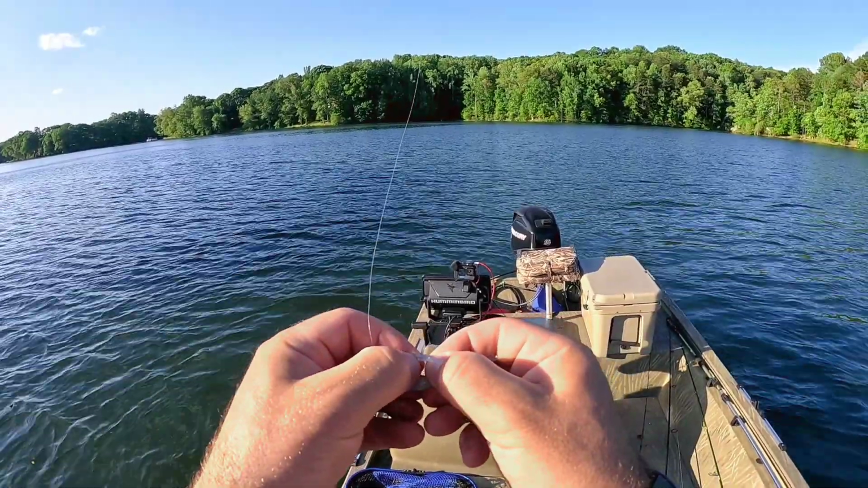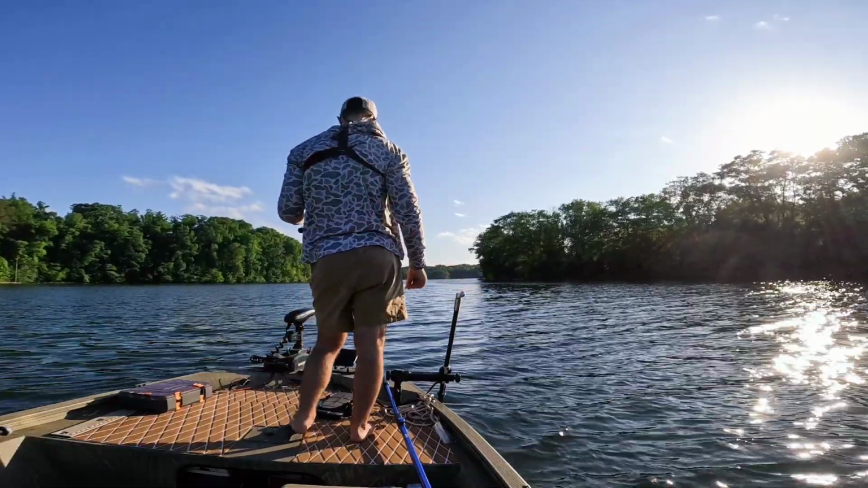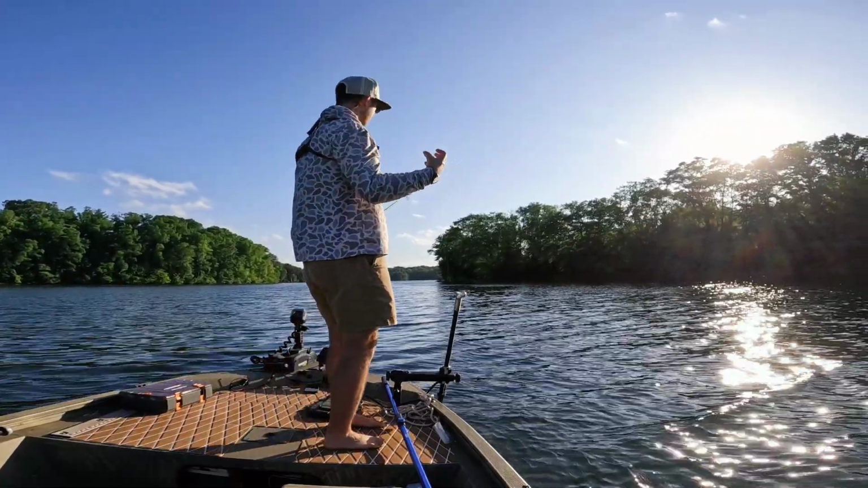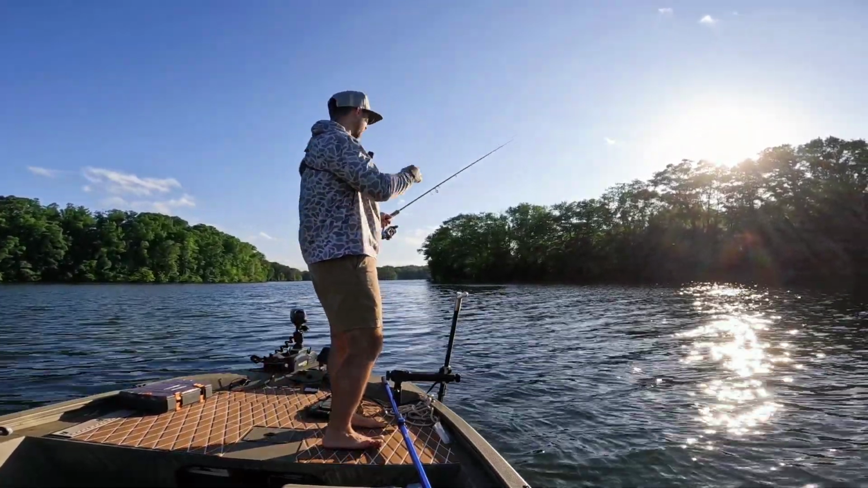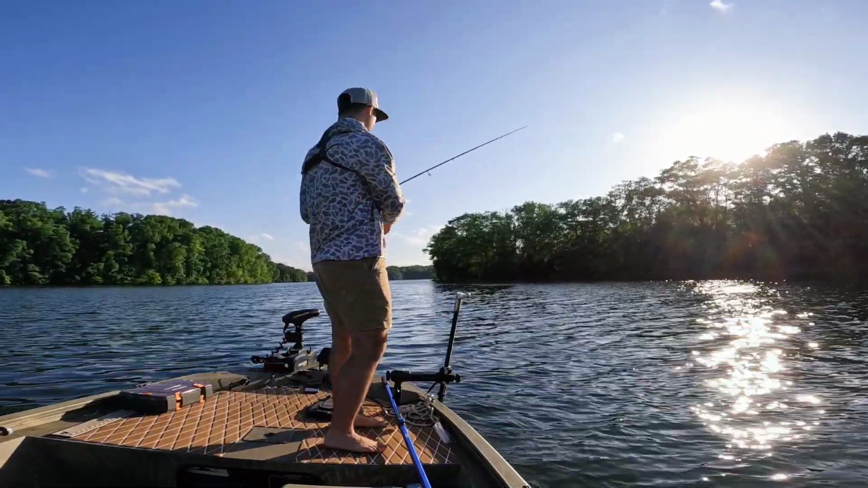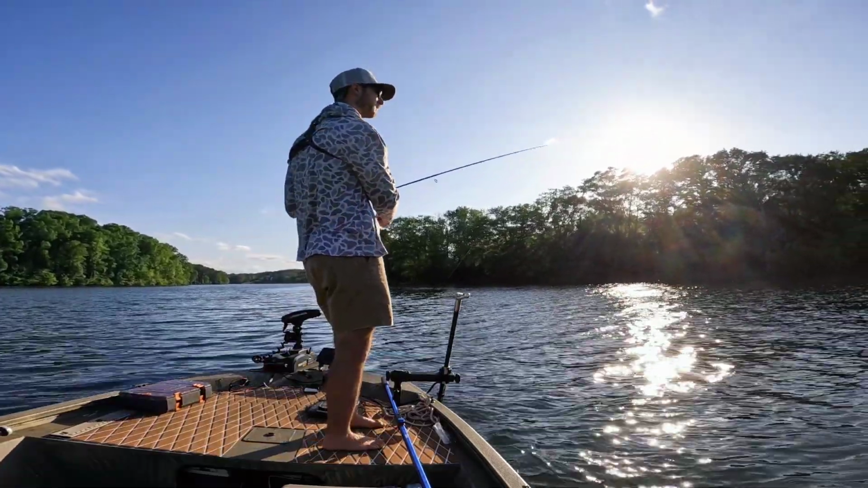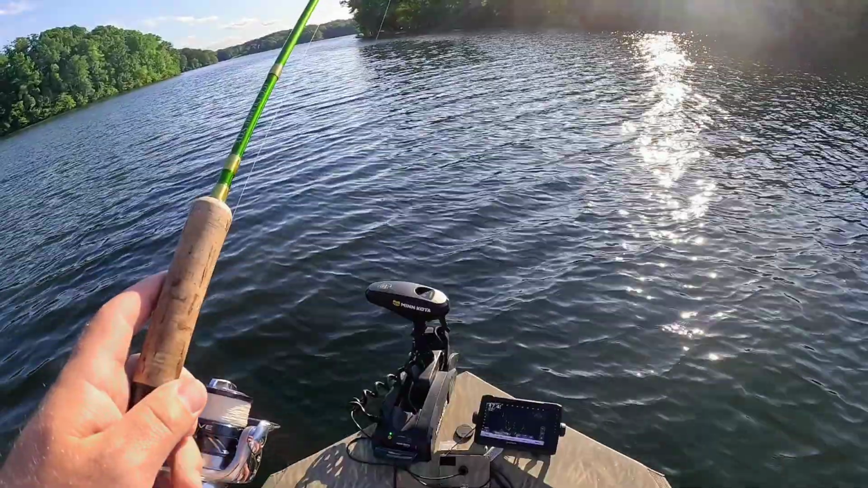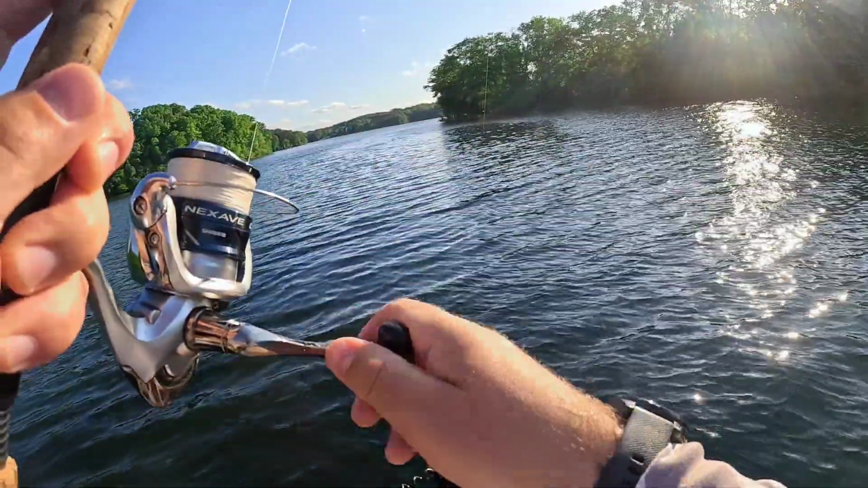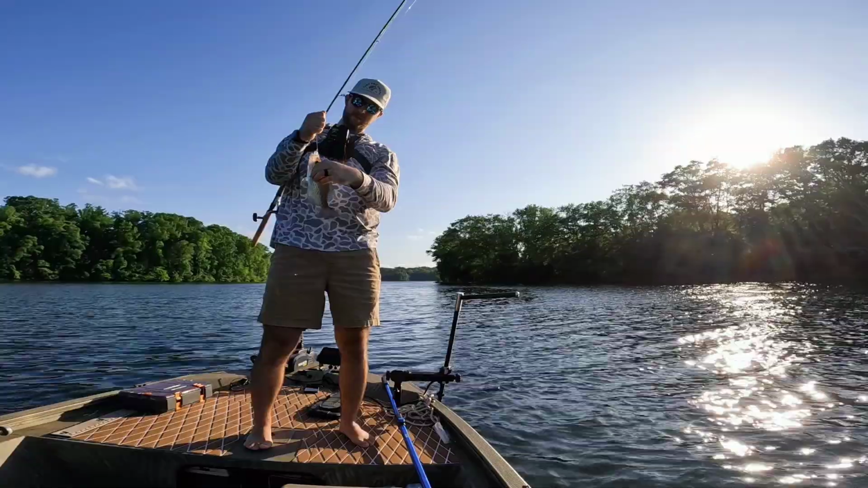I'm on that brush walker. Thought he wanted it. These fish are super aggressive. Like watching them on the Livescope, they're just sitting staged up on these limbs, small limbs, on this brush pile that's sticking up, and they're just coming up after it and thumping it. Swimming a long distance to get to this bait, which is a really good sign. Got another one. It's been a good pile.